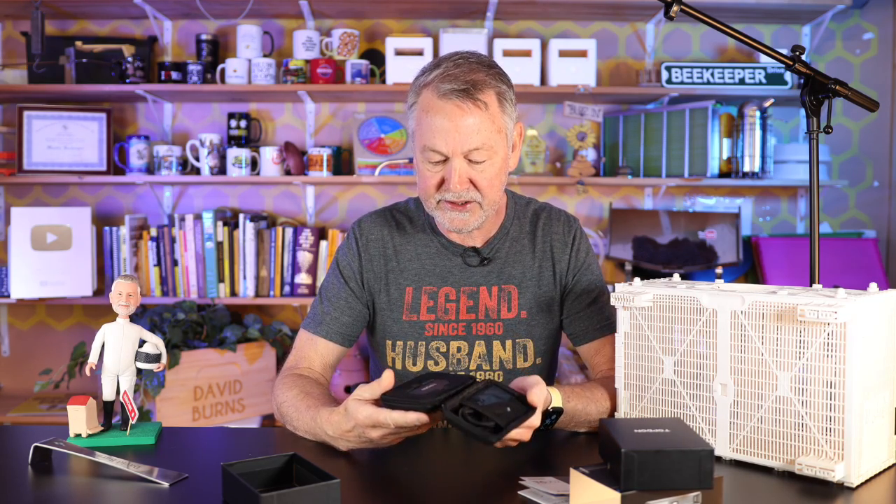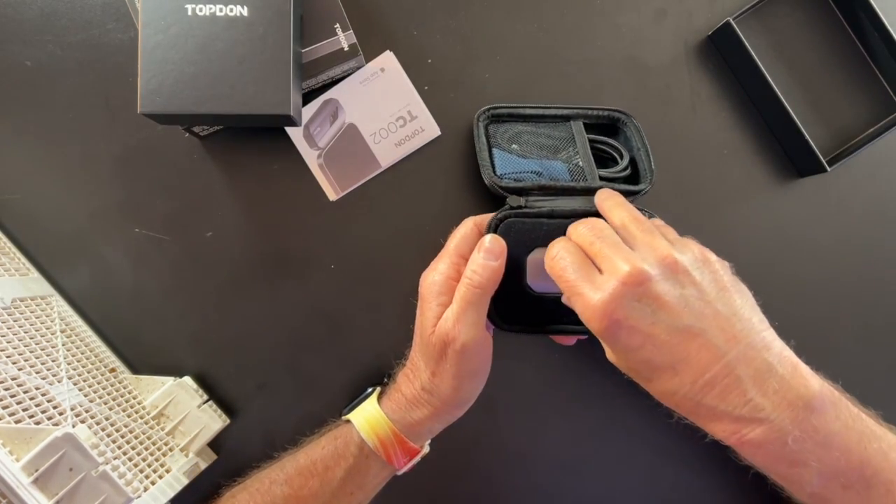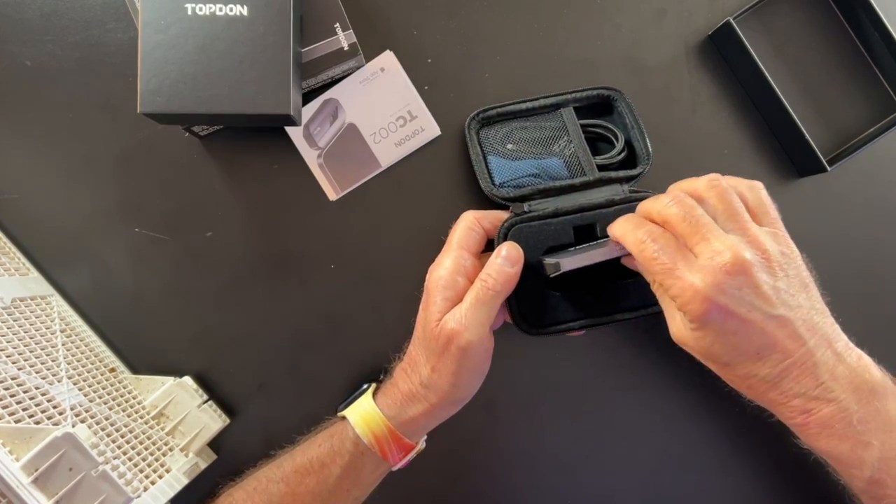So this particular camera, as I said earlier, mounts onto the bottom of your phone. And I like that because it's a nice feature.